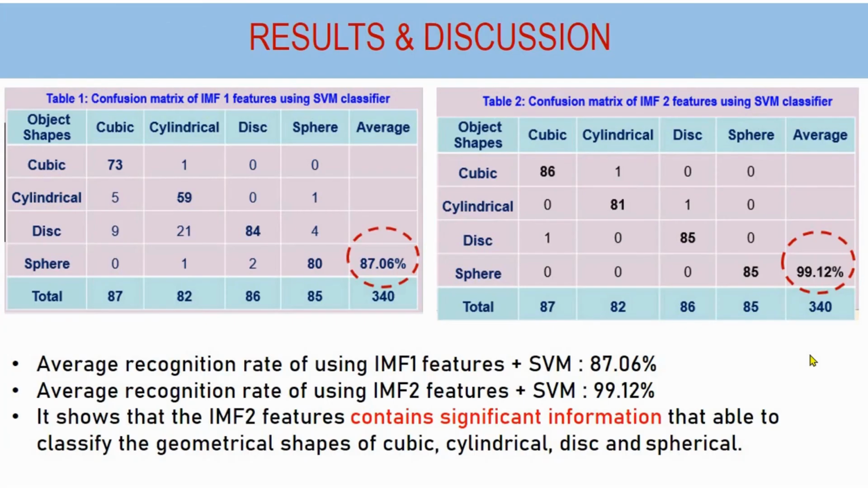Results and discussion. Table 1 shows the confusion matrix of IMF1 features using the SVM classifier. The average recognition rate is 87.06%. In terms of shape, the sphere shows the highest recognition rate, in which only 2 images are misclassified. Meanwhile, the cylindrical shape shows the lowest recognition rate, in which 21 images are misclassified.